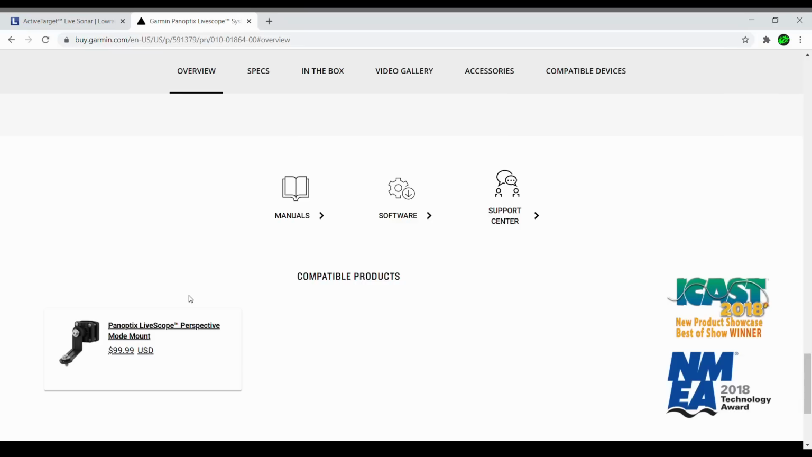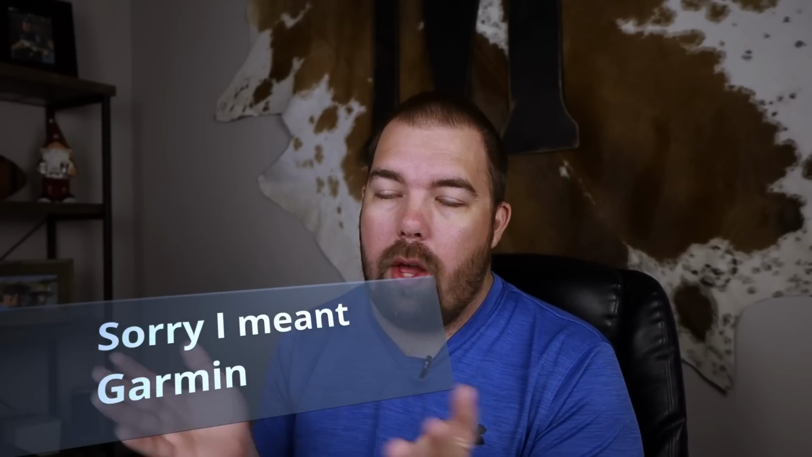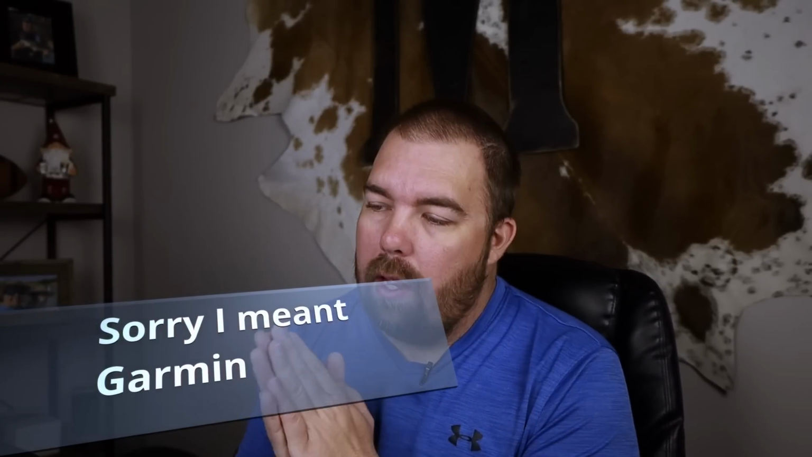The last thing I want to talk about here is in order to get the perspective mode, which is the scout mode on active targeting, you have to buy a special mount from Lowrance to get that. I don't know why they don't just include that in the box now. With LiveScope, you don't have to buy that, so that's an extra $100 you don't have to spend.